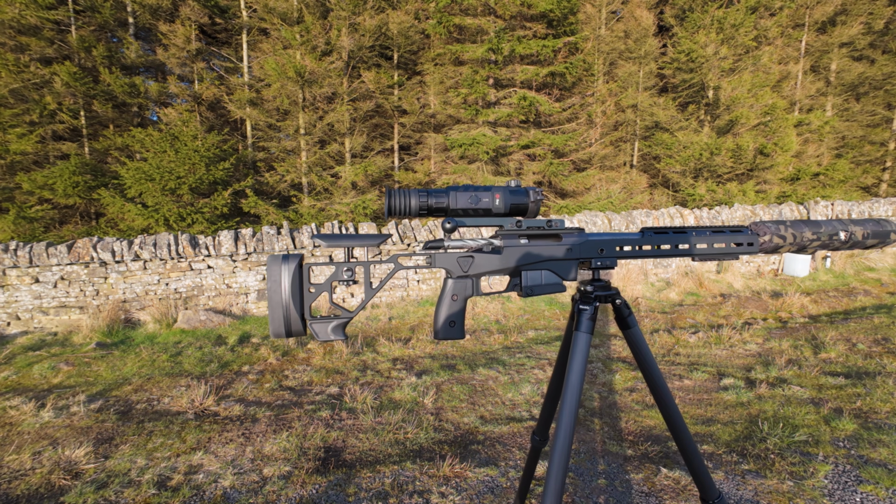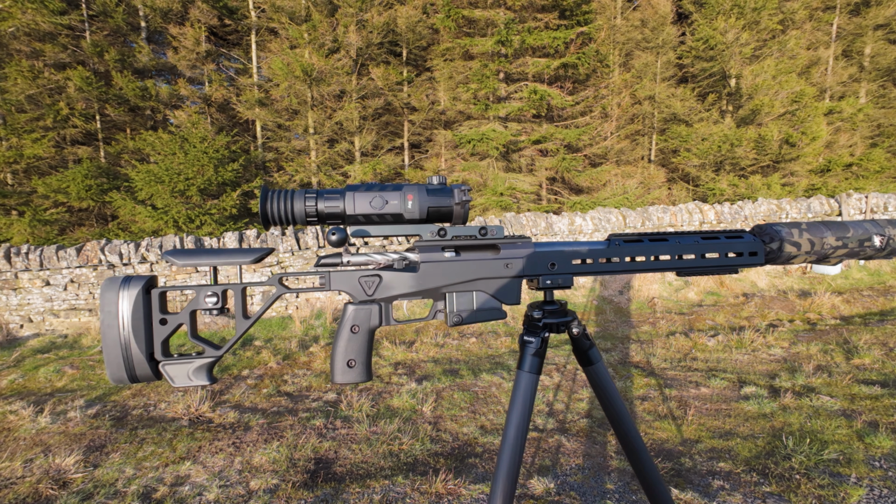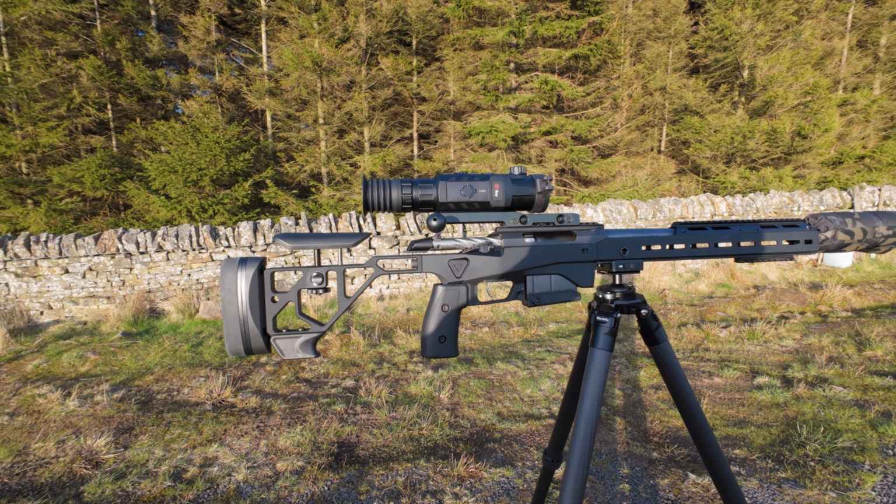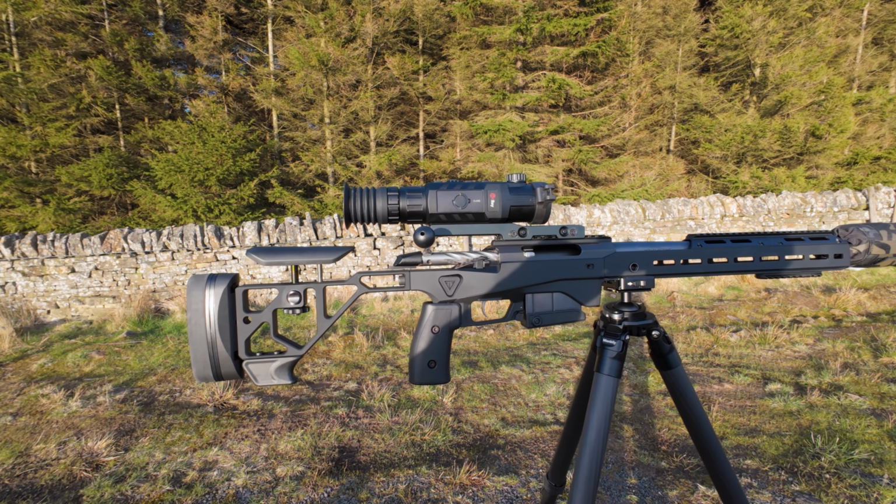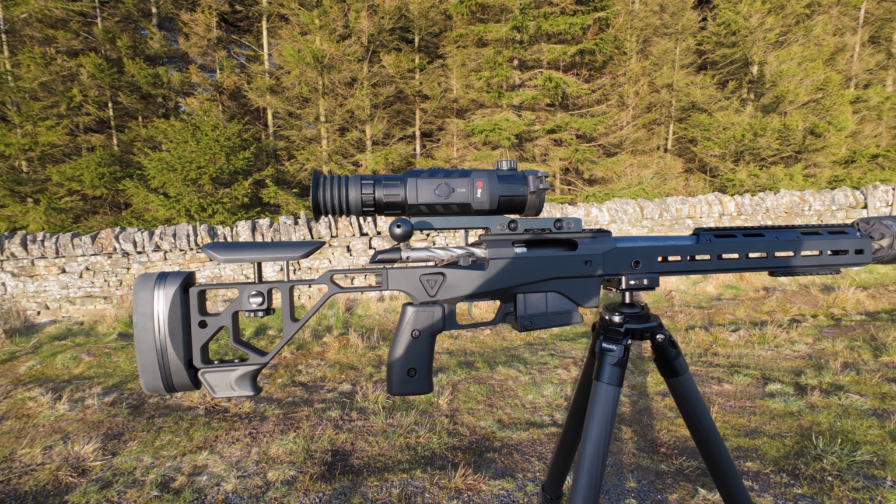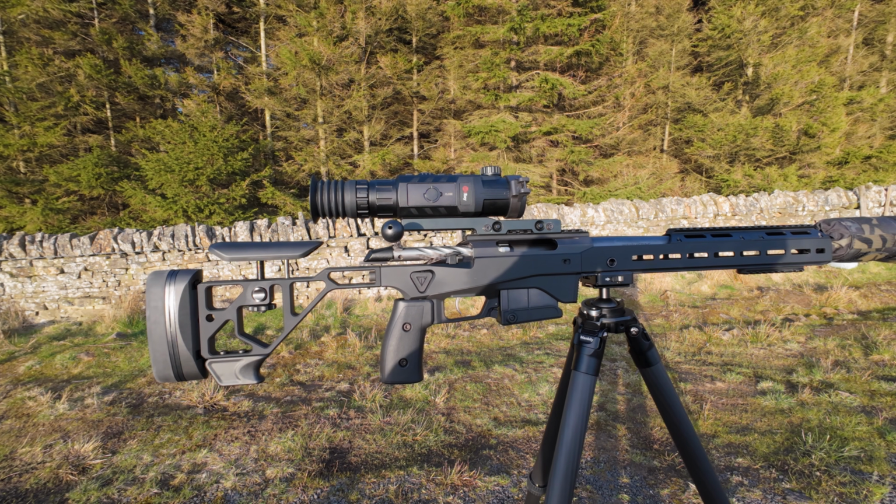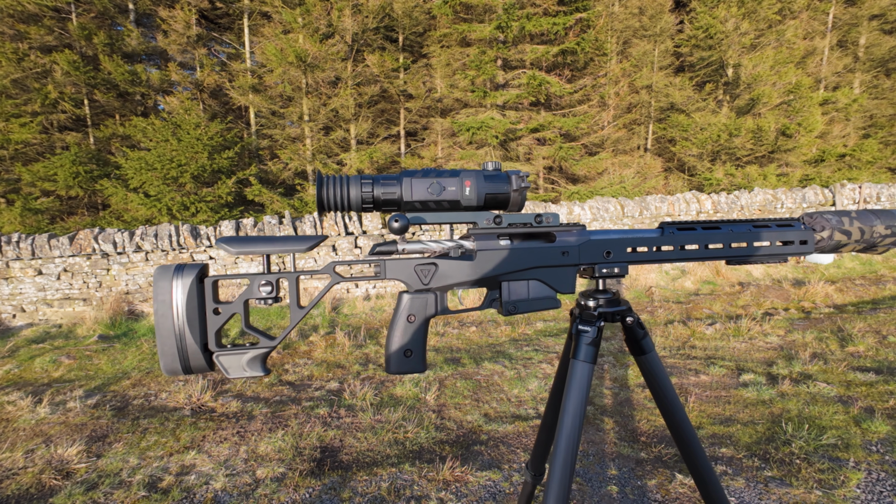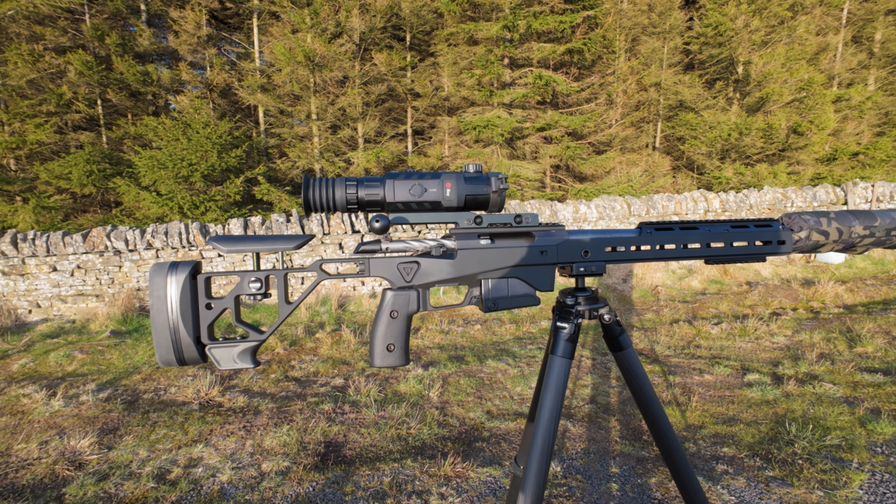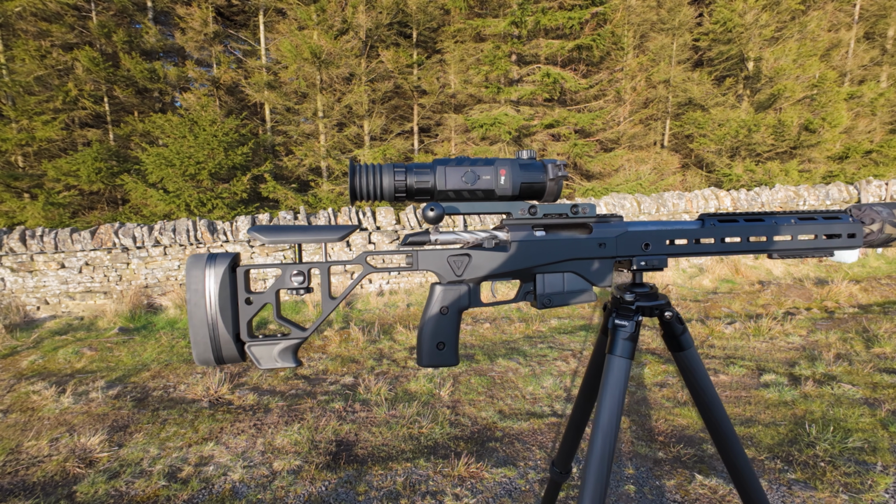I've got the usual kit with me and I'll show you what that is now. I'm using the Tikka T3X Ace target in 308. I've also got the Infiray RH50 thermal rifle scope on there, cracking scope that. I've used it for quite a long time. I use it on the 243 as well. In fact, I've used it on the 22 before, but mainly now it's just used on the 308 and the 243 out at range.